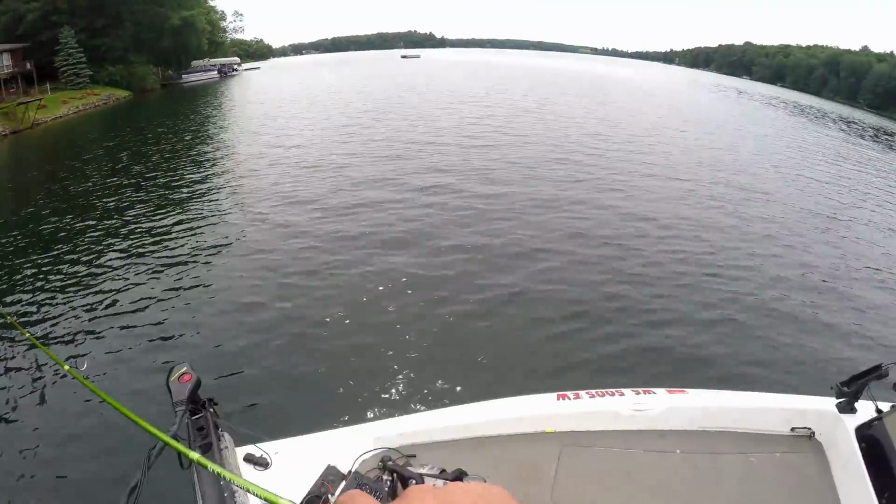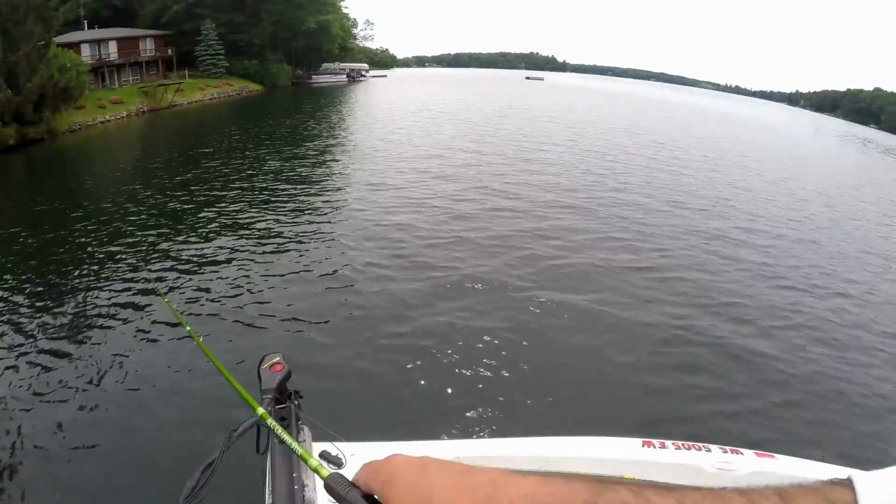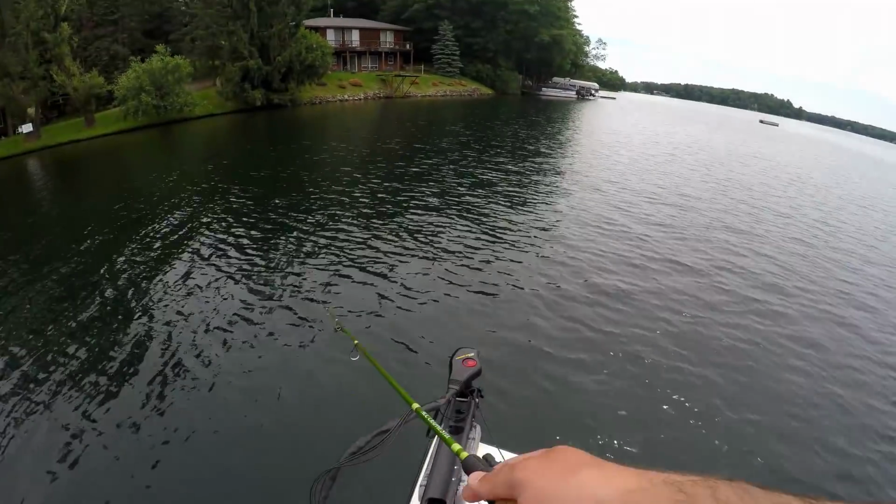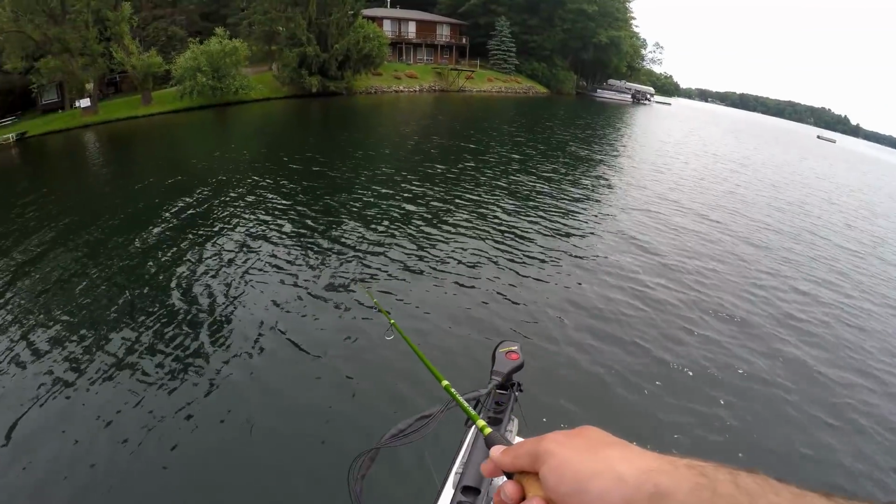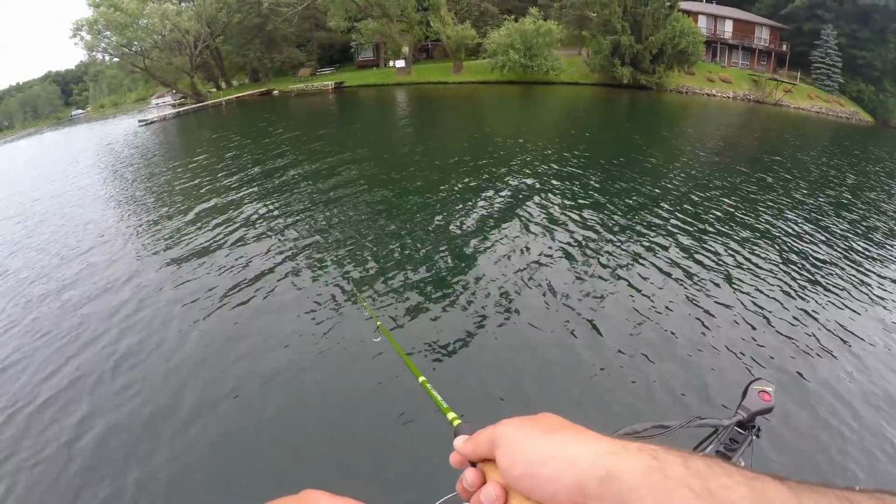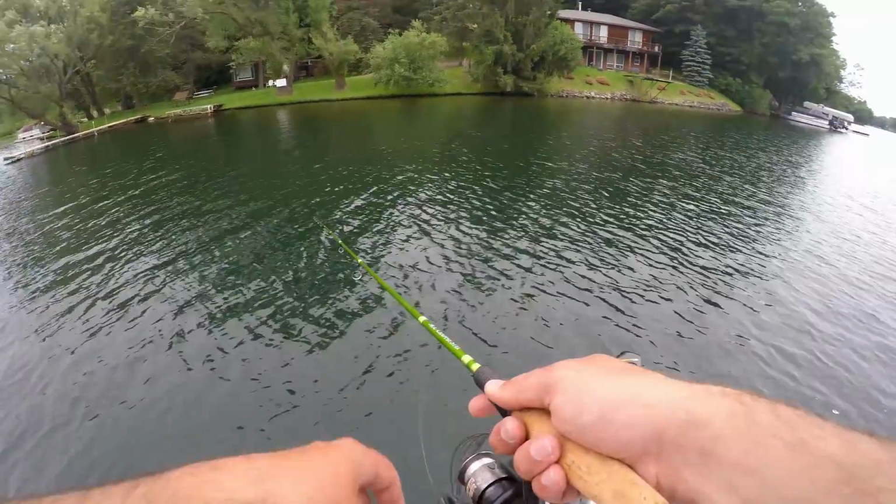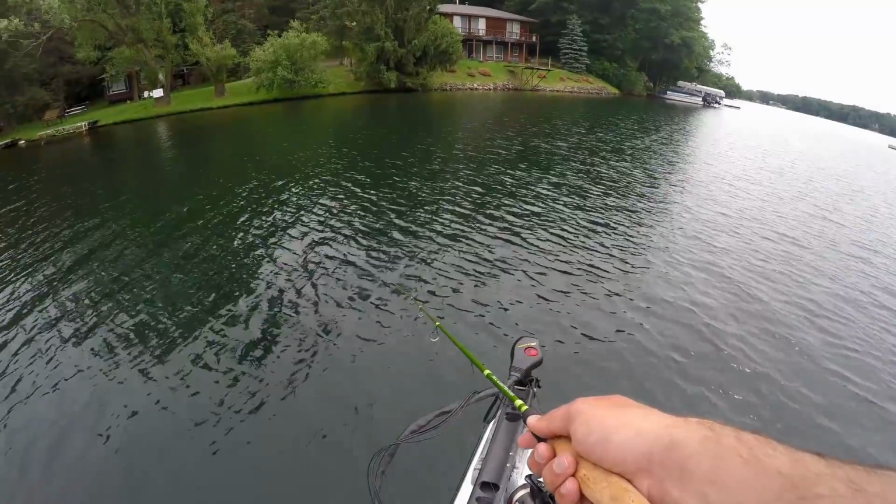This is a 1/16 ounce jig head, by the way, so I'm gonna let it drop. I'm probably gonna let it count down to about 2 seconds, and that should get me, I don't know, 5 to 8 feet of water, somewhere in there. I'm gonna slowly pull it, and I can feel the weeds. It's bouncing on the weeds. Just gonna slowly pull it along the weeds.